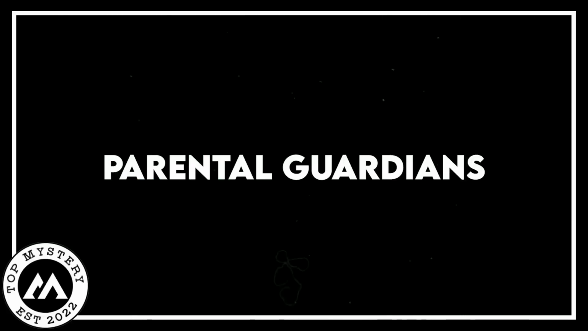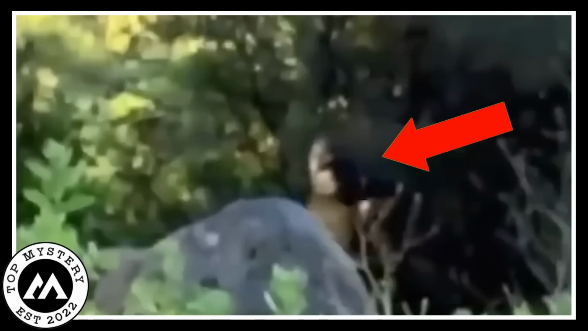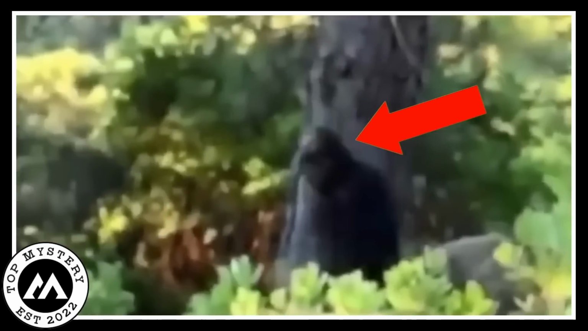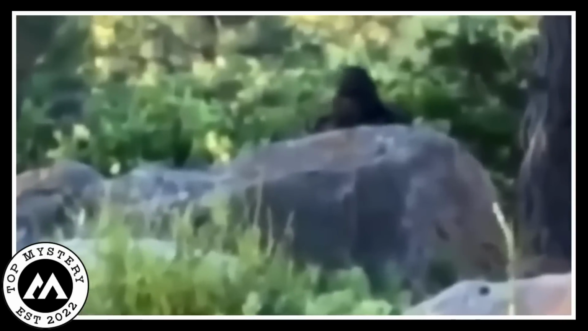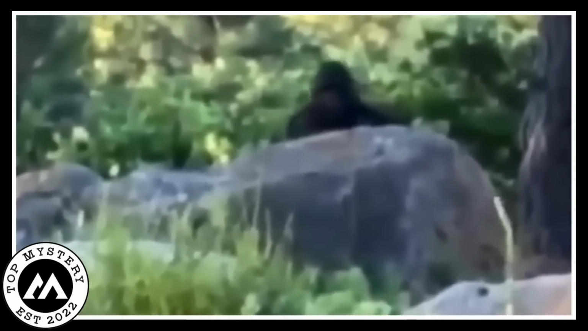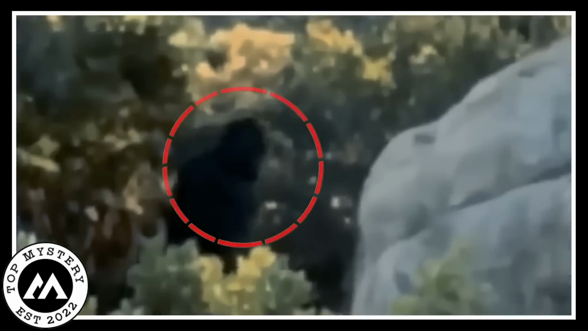Parental guardians. The forest is home to hundreds of mysterious creatures, and one such creature caught our attention while cradling its baby through a thick jungle. A spooky encounter occurred when a hiker recorded an inhumane beast wandering through the woods. A giant beast, draped in dark attire from head to toe with all its magnificence, peeped through a huge rock. A bit cautious about his surroundings, it quickly passed through the field while glancing meekly at the camera lens.